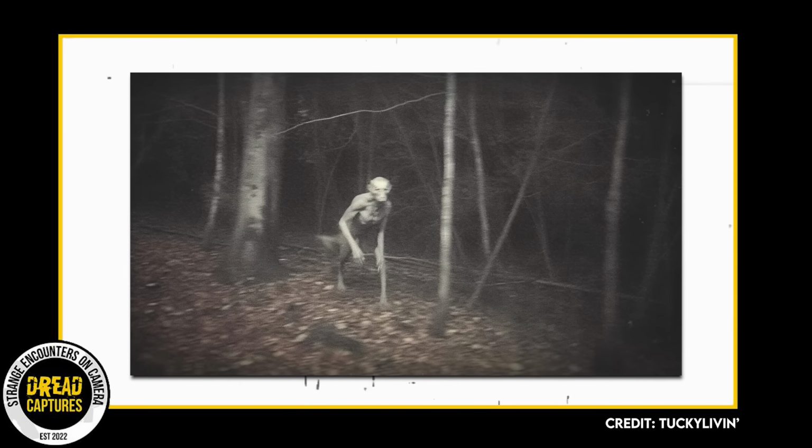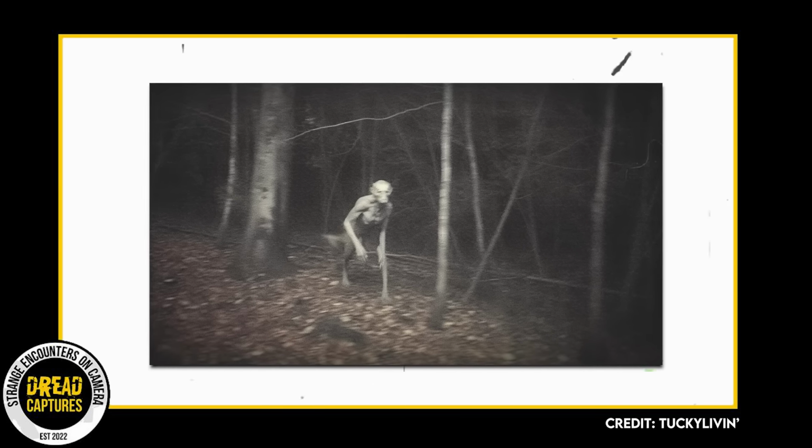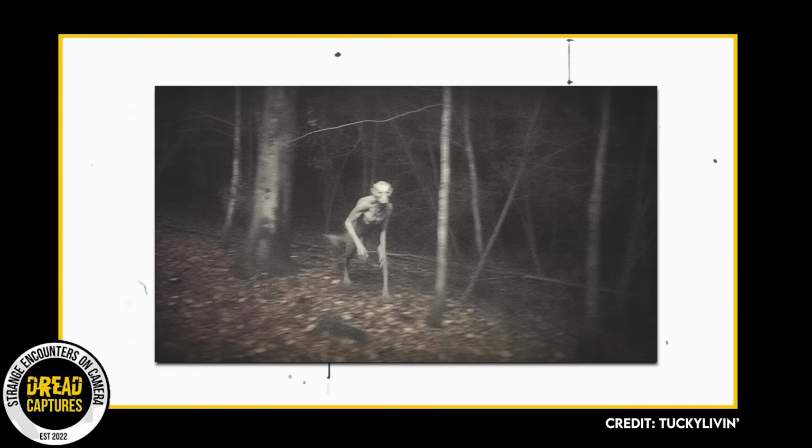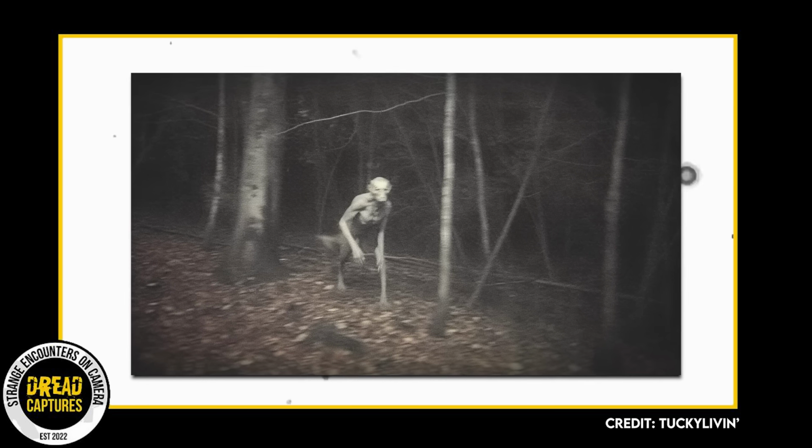This first image shows a figure that looks like it walked straight out of a horror film. This creature, if we can even call it that, is unnervingly skinny. Its body's skeletal and its head is just disproportionately large. If that's not crazy enough, here's where things take a turn for the truly bizarre.